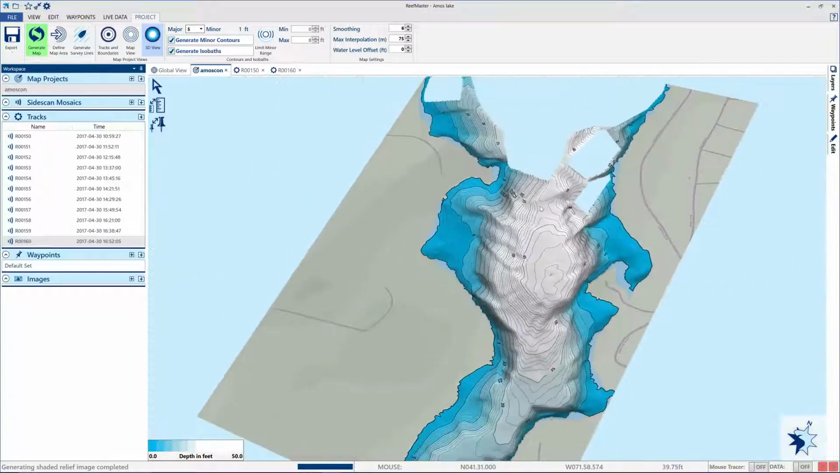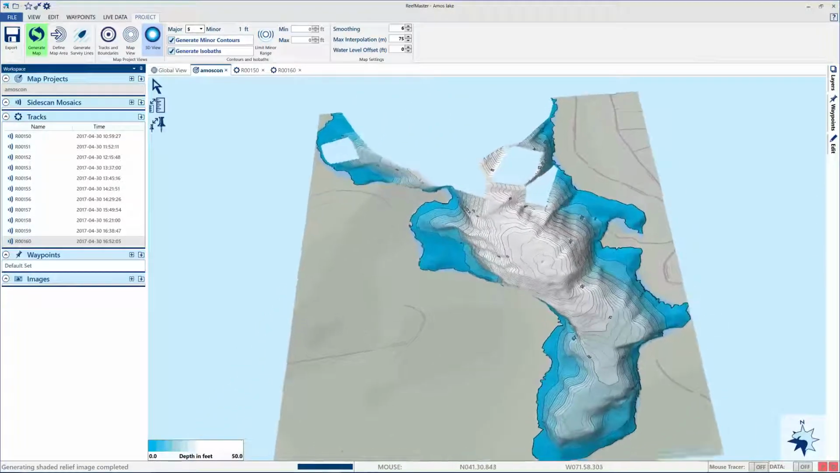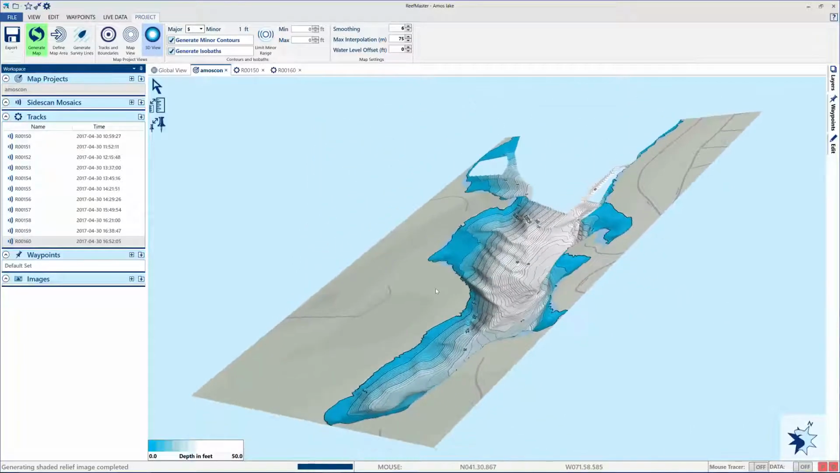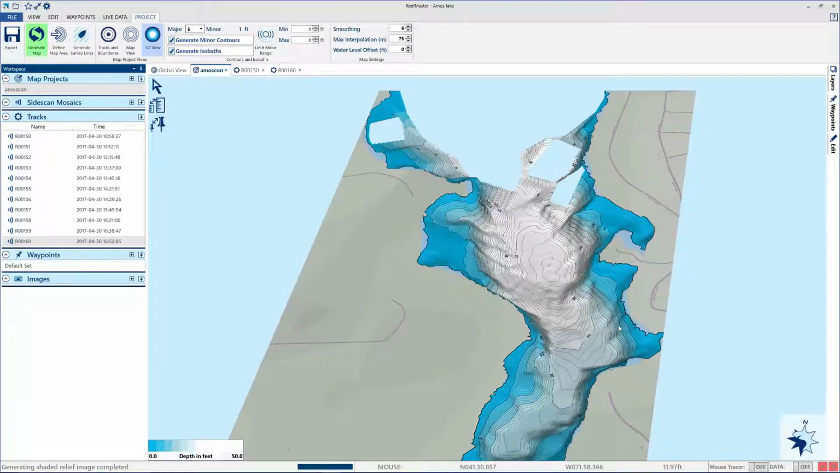Anyway, made a really neat map here. We're going to complete it, and we will make a side scan mosaic. I don't want to run this video too long. Hopefully you got a really good picture of what we're doing. We're going to make some really neat stuff. Let's actually, before we stop this,